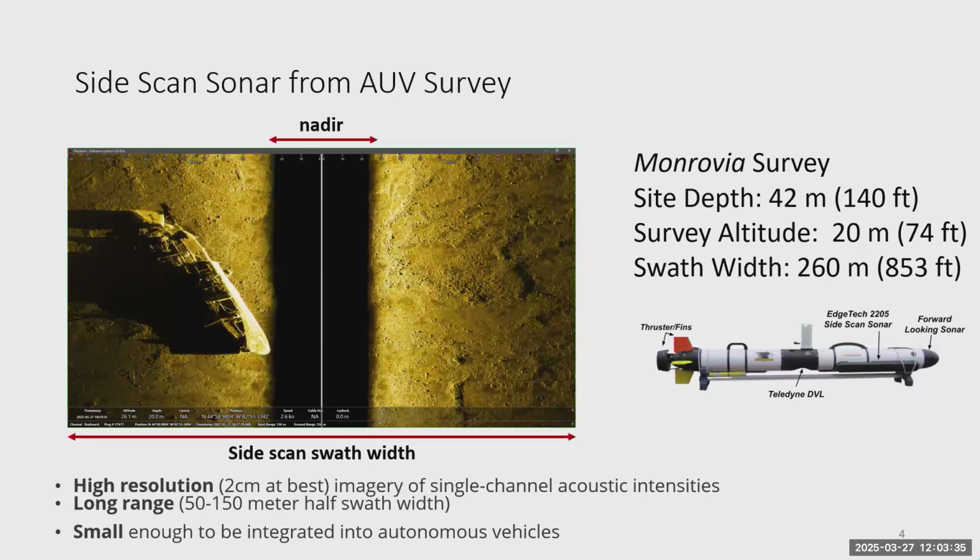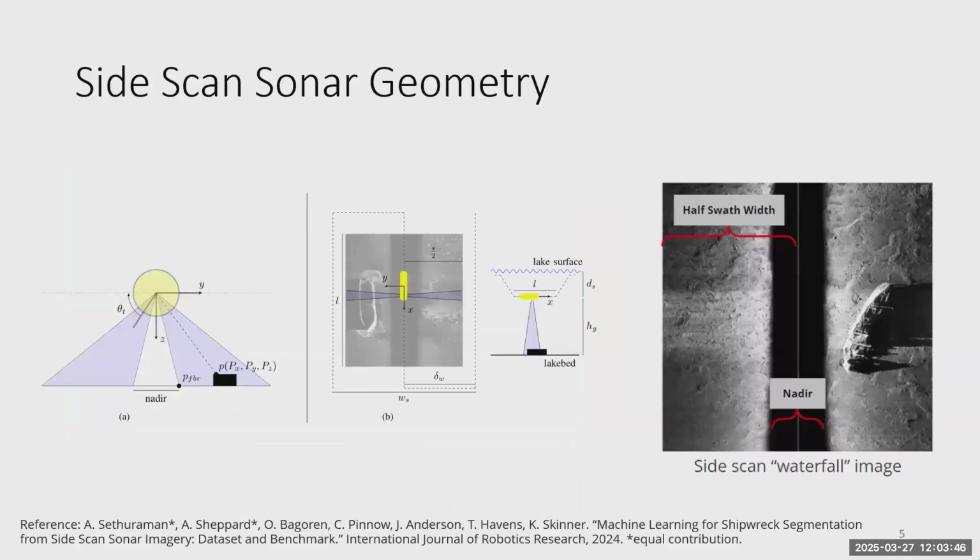High-end side scan sonar can be pretty high resolution, with up to 2 centimeters at best. And they are small enough to be integrated on a wide range of vehicles. So side scan sonar is pretty unique. If you haven't seen it before, it can take a little bit of getting used to. You can see the geometry I talked about, where the observations or image returns are mainly on the left and right hand side of the vehicle. We don't have any observations directly underneath the vehicle, and that's because of the side scan geometry.